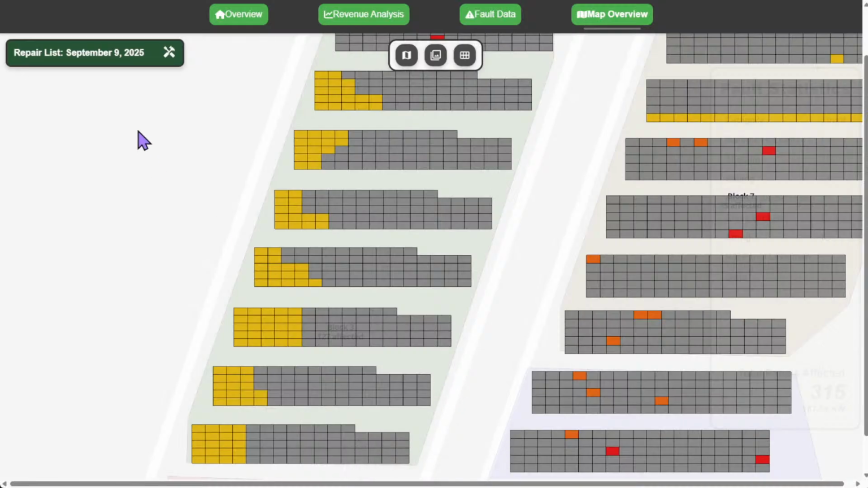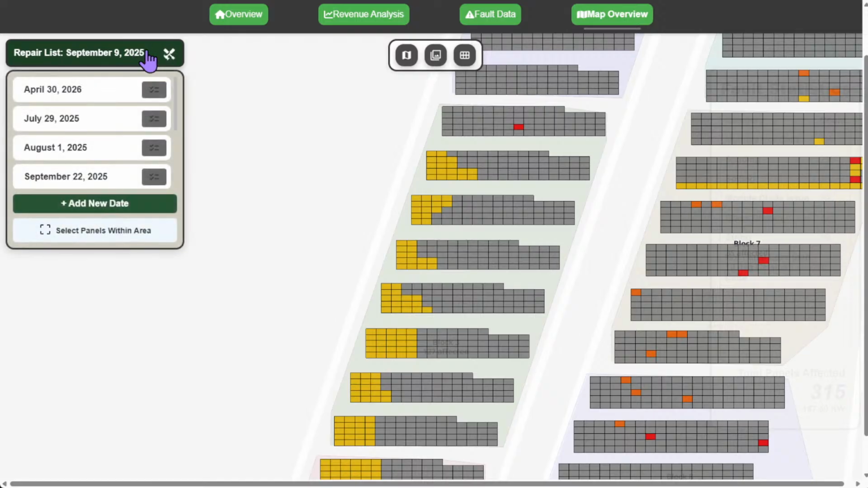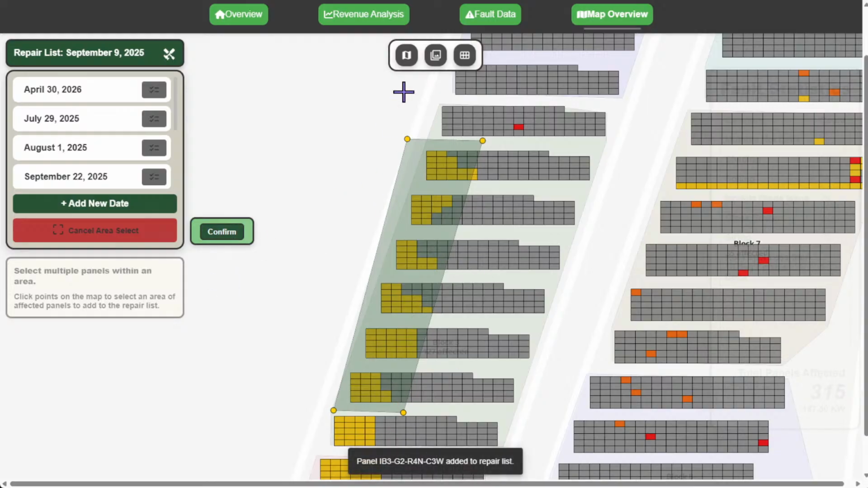Pretty simple. Now, I know that there's a lot of panels, and say, for example, this site, there's a lot of faults. You can't just click on each individual panel, or you're going to spend hours clicking on each individual panel basically. So what you can do is select panels within an area. So if I click this button here and click on just an area of the map, let's say I draw this rectangle out here, this is a rough shape that I hand drew, but you can see that all these panels here are in this area, and I'll just say confirm, and then it'll go ahead and add each individual panel.